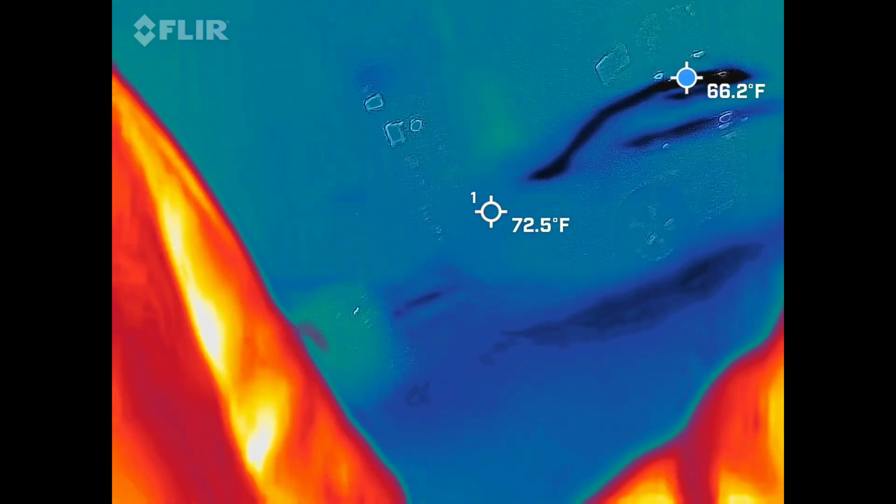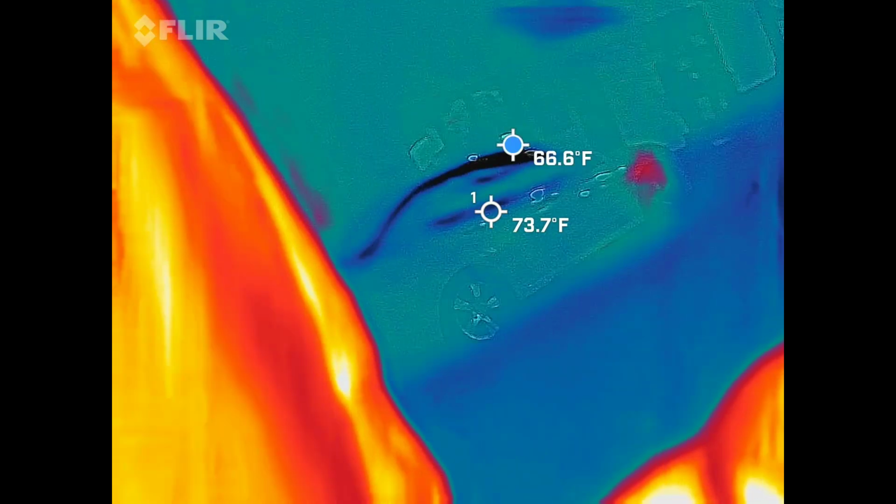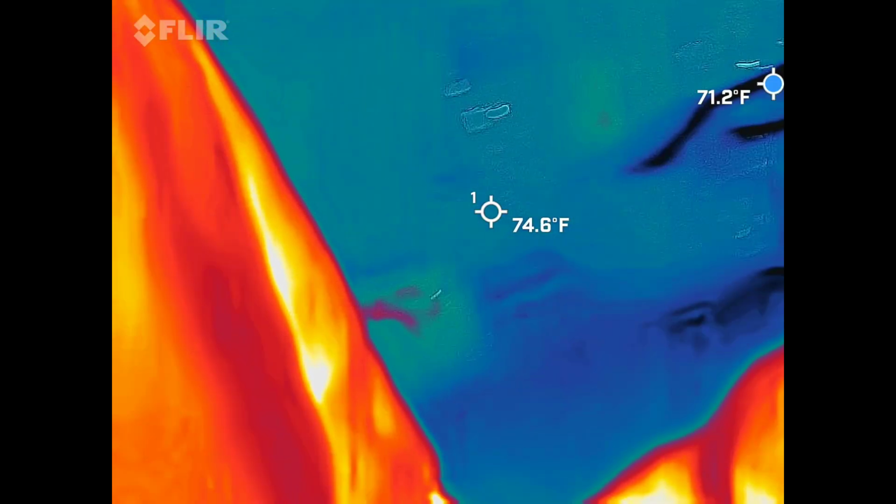We're looking for blue and black, right? So those are going to be our coldest spots. Black being the coldest, white being the hottest. That's the way this guy is set up. The cool thing for you guys is that there's a blue dot bouncing around the screen. So that blue dot shows us the coldest spot in the frame at that particular moment.